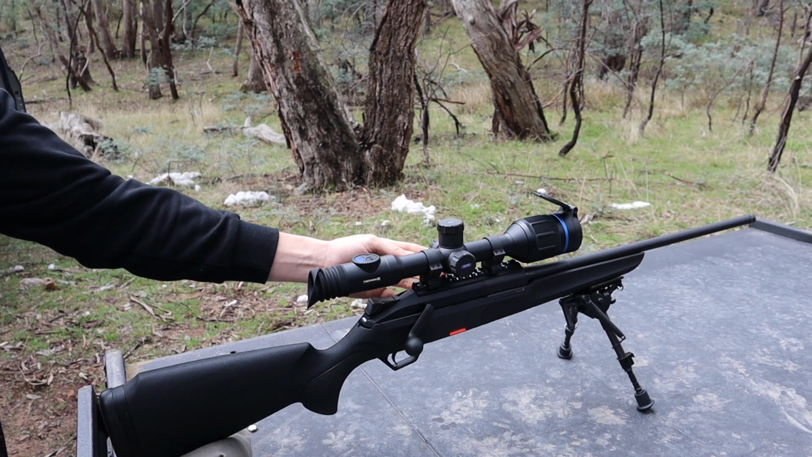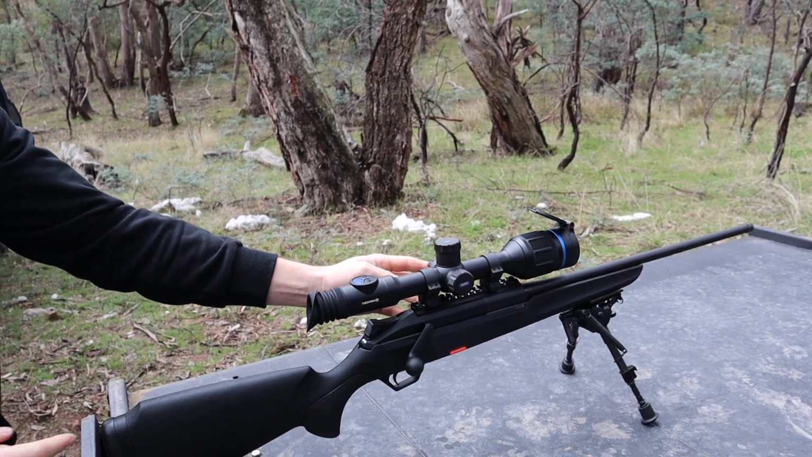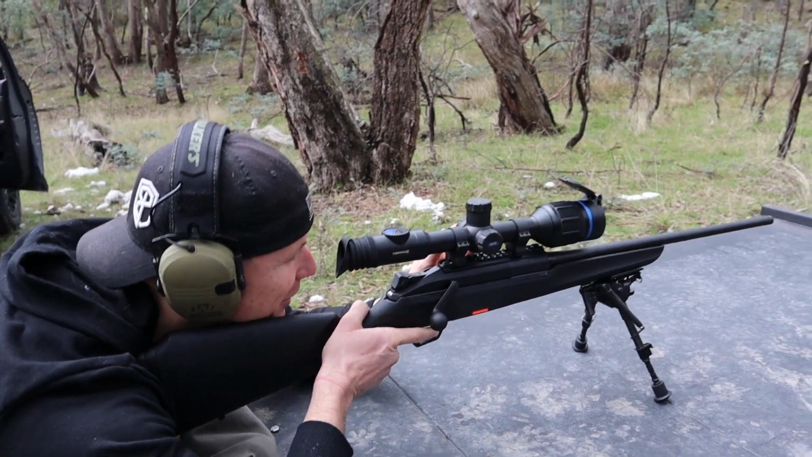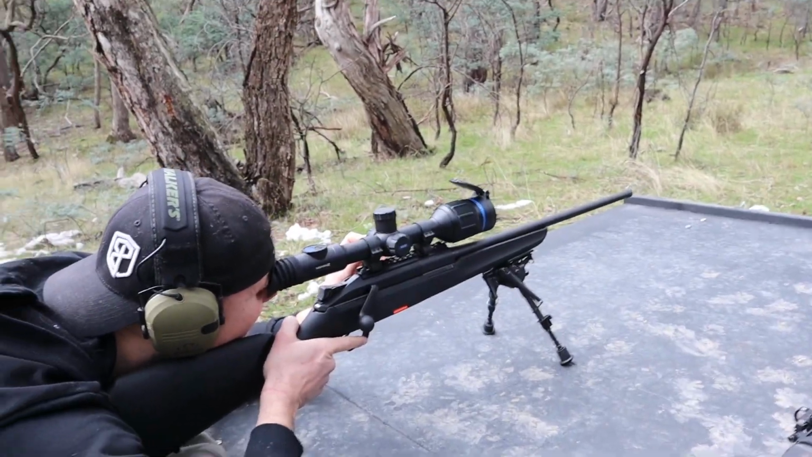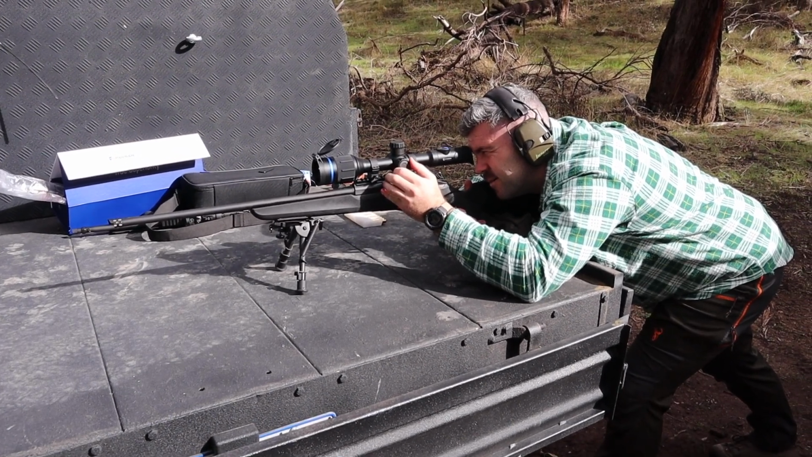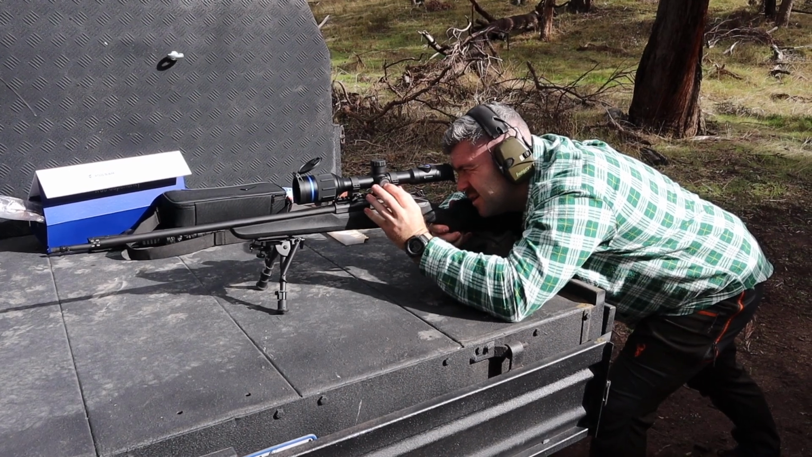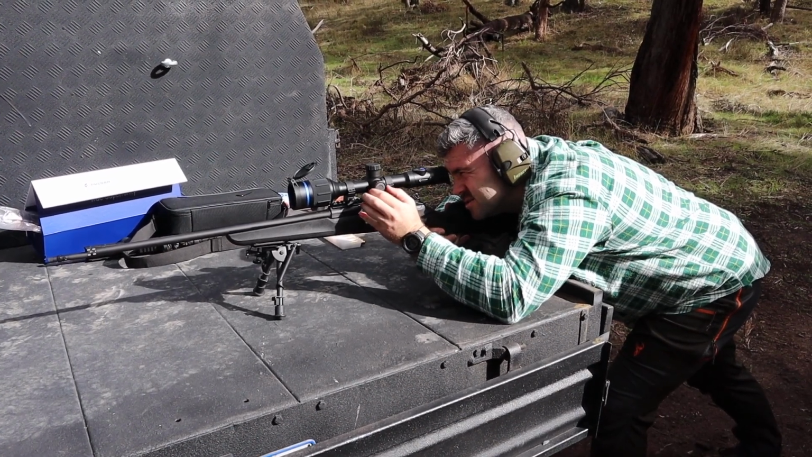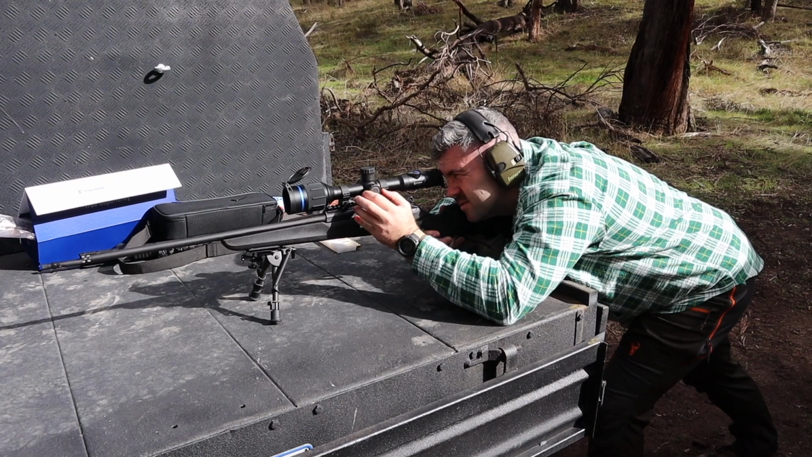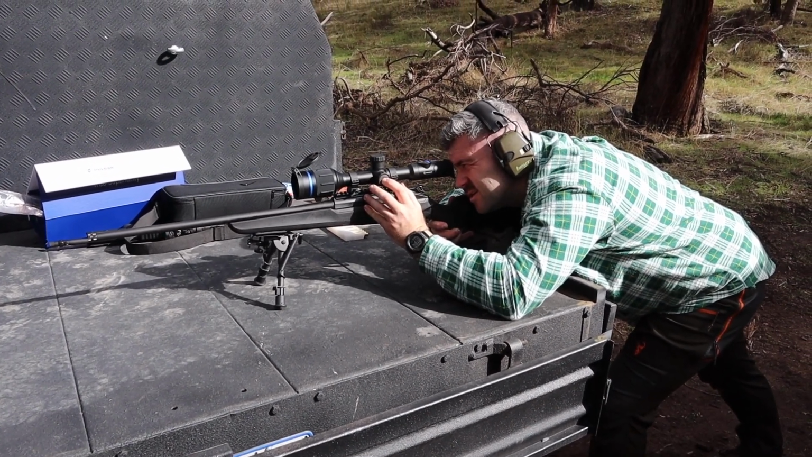Now I'm in this other sub-function where I can choose an elk, a pig, or some other fucking animal. How do you even use this? Don't fucking ask me. So I believe that all of that information is actually on the app they have, but when you're out in the bush and you don't have phone reception, you can't access the app, so that's pretty bloody pointless. Apparently you can have up to 5 profiles, so you can move this sight between 5 different guns.